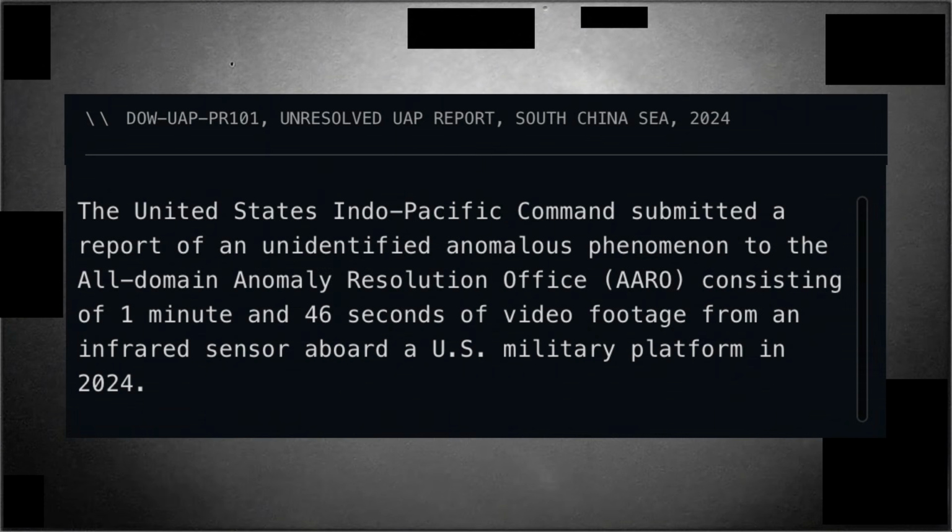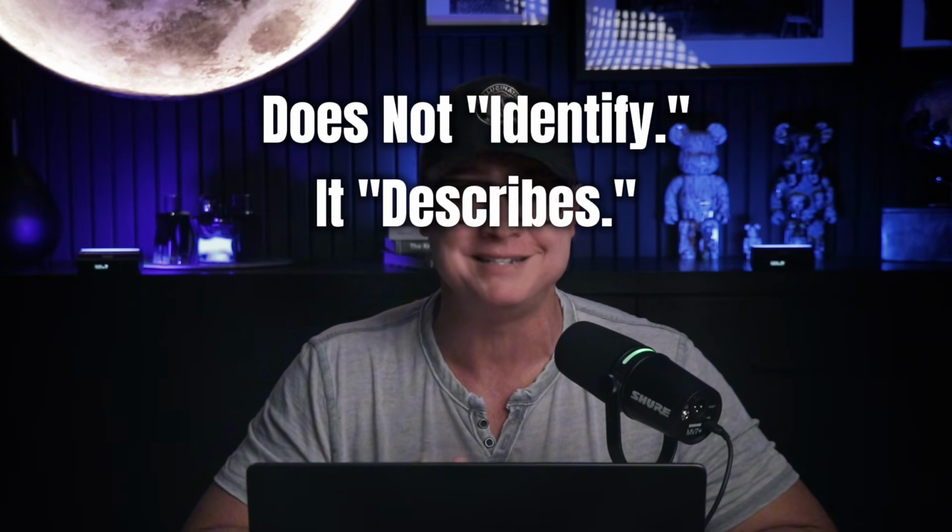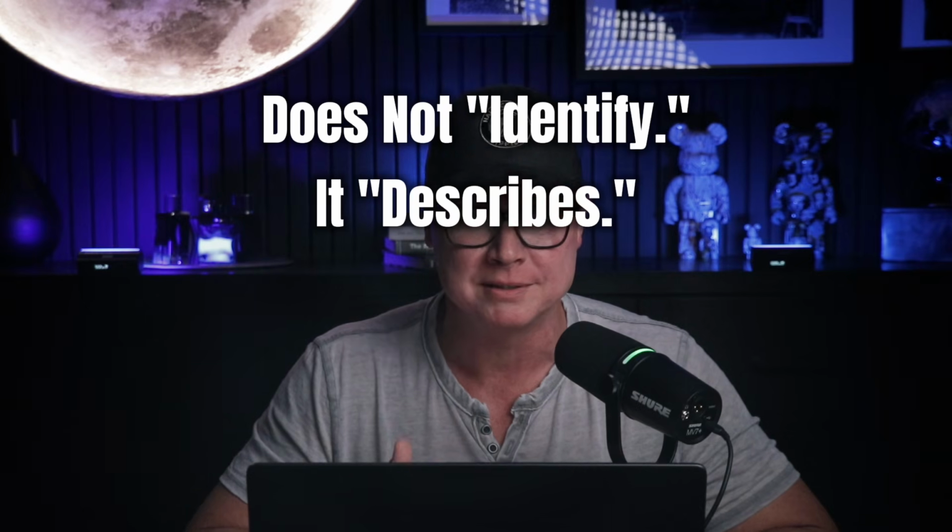Here's what the DoD actually wrote about the footage. It's 1 minute, 46 seconds of video footage from an infrared sensor aboard a U.S. military platform in 2024. Not birds, not a camera artifact, not something extraordinary. It doesn't say any of that. It refers to it as a line of several areas of contrast. Now, take note of this: the official language does not identify. It describes. And that's a deliberate choice in how intelligence documents are usually formatted.